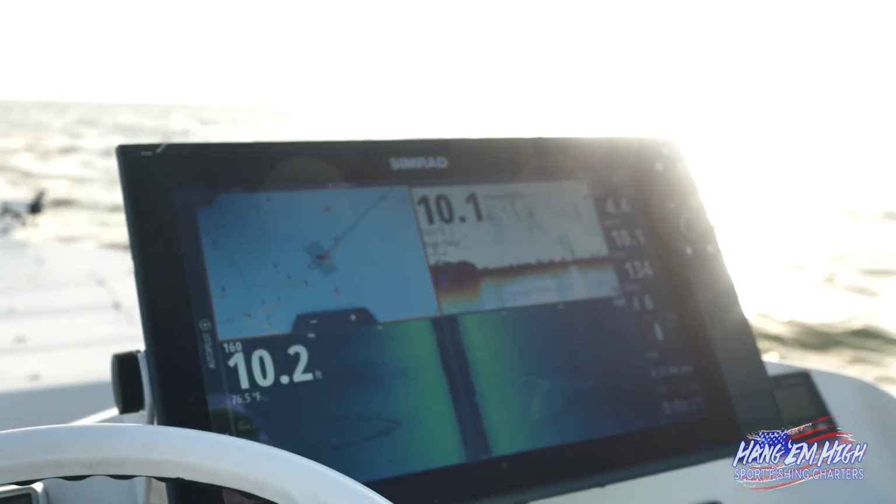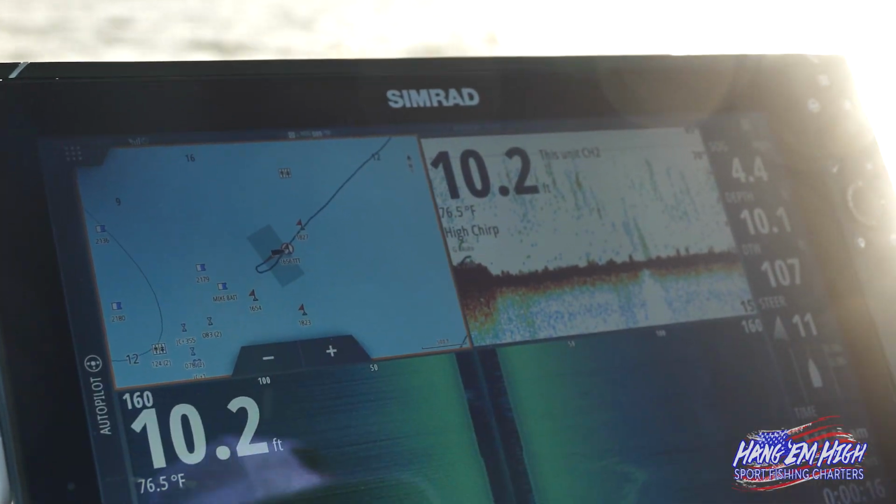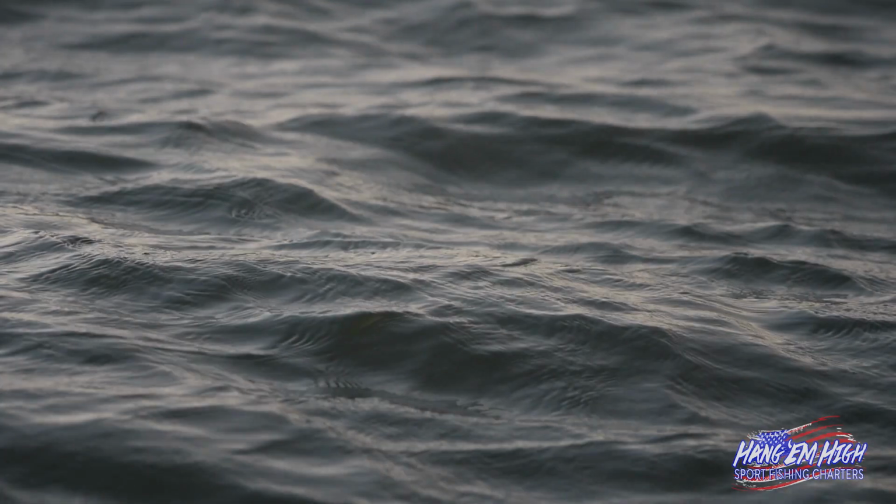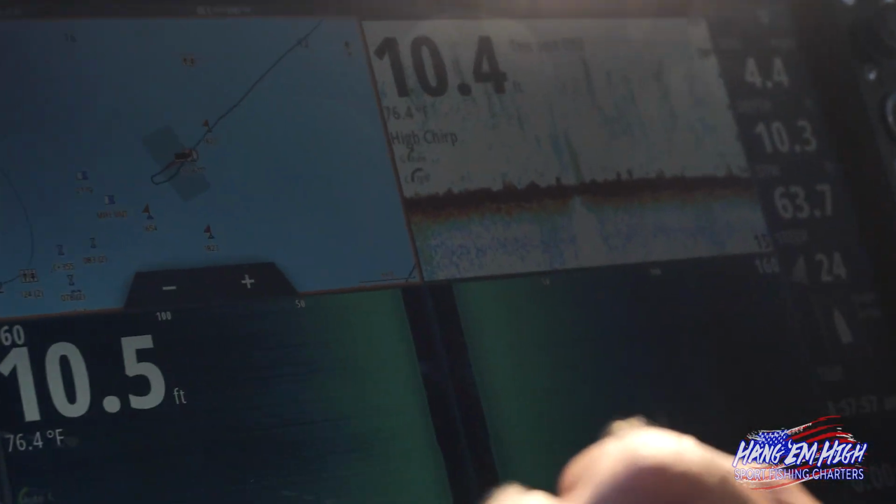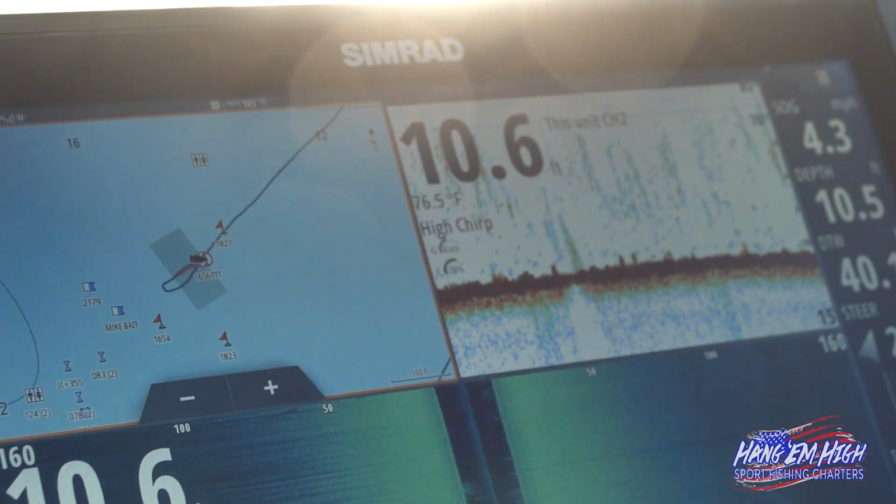That pass right there, we were trolling with the tide. This pass, we're going to troll against it. Lock them up, guys. See if one way makes a difference or another. I've seen a lot of days where the fish really want it going either with it or against it.